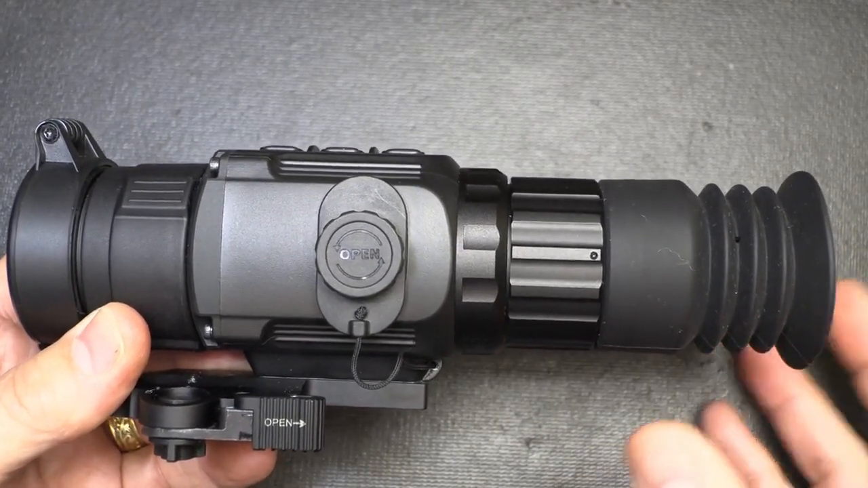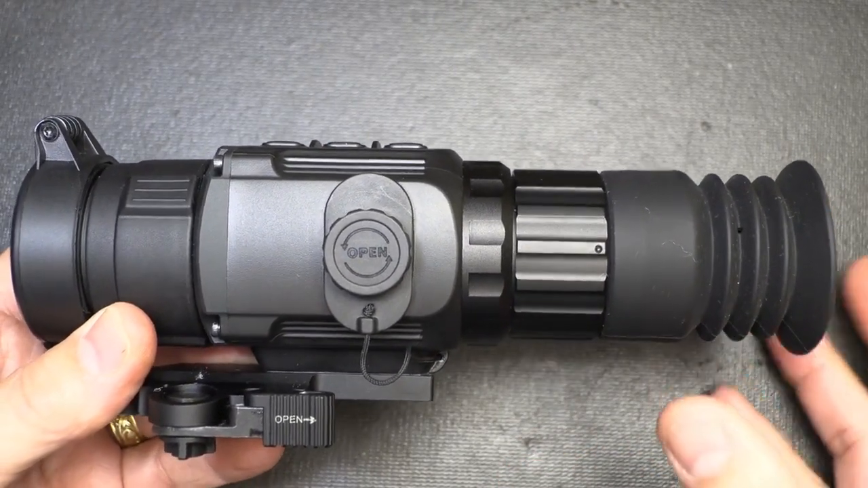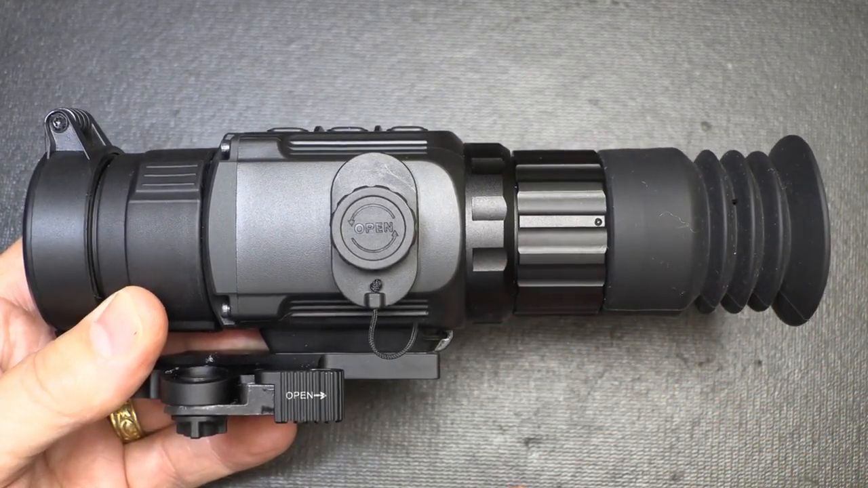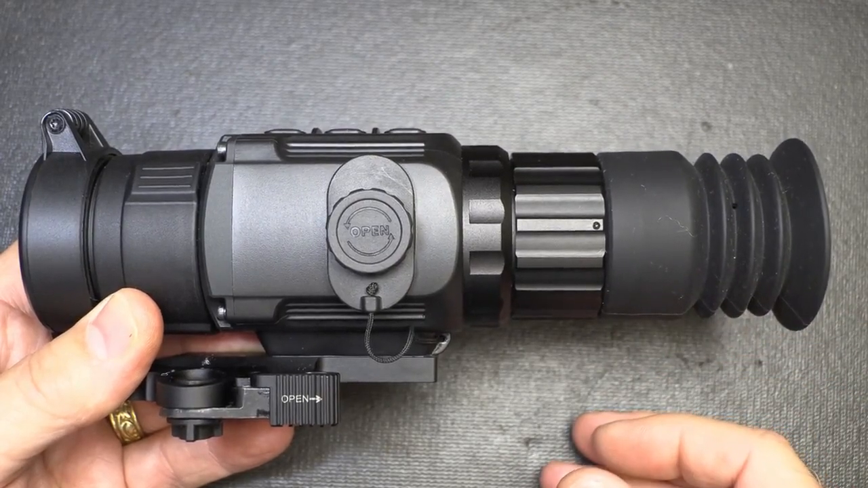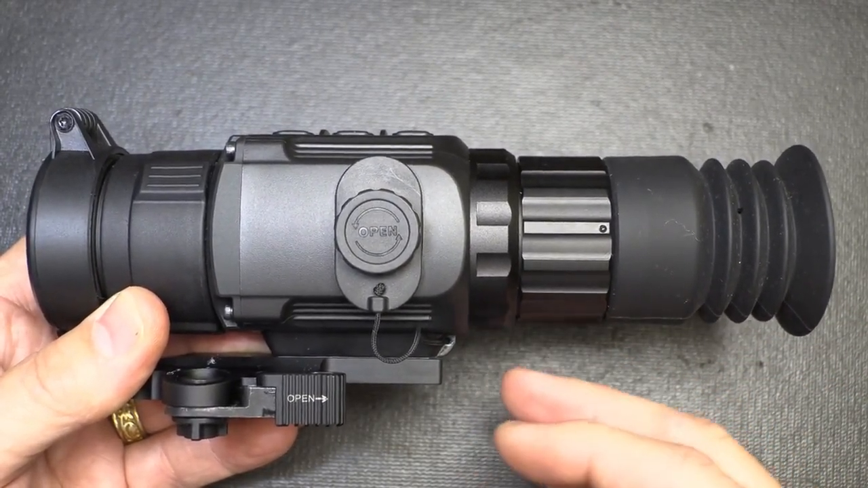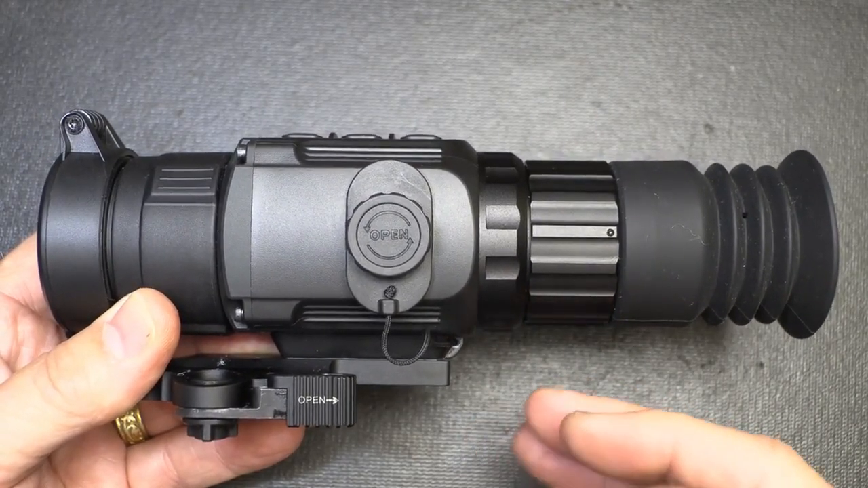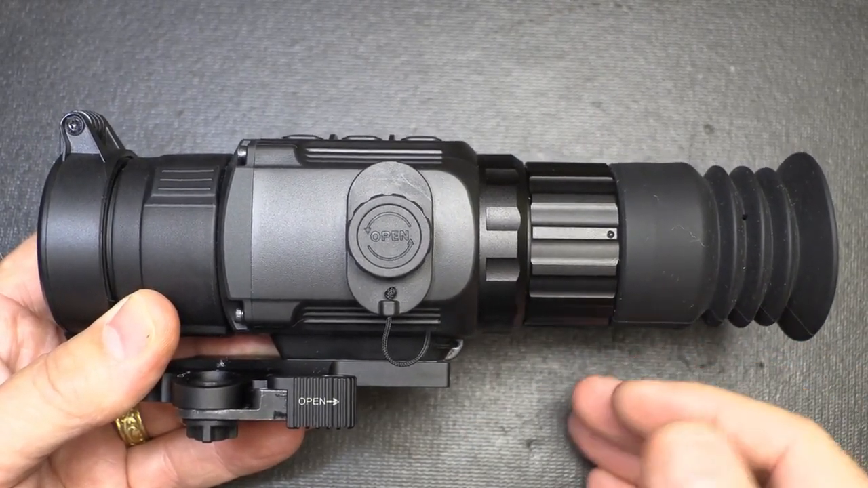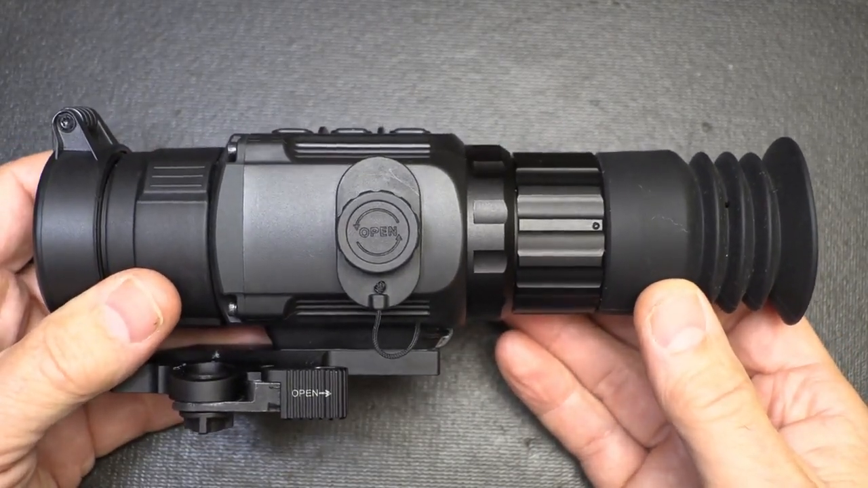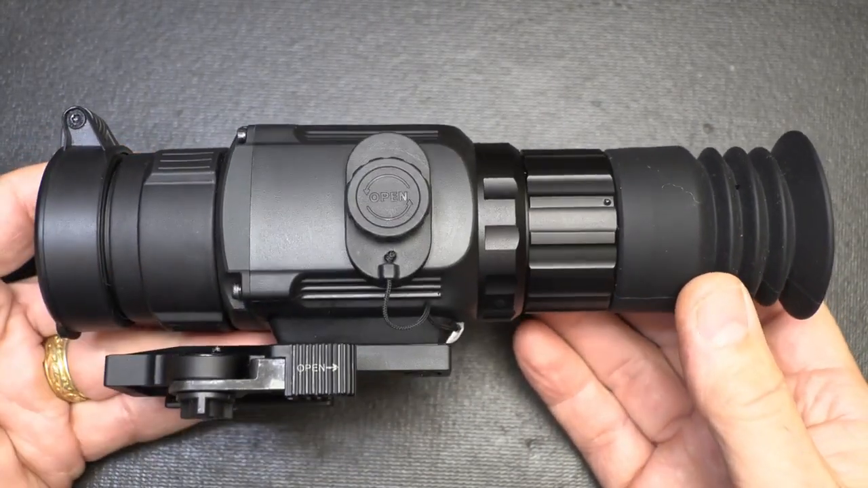Now, one thing too that I want to mention before we get into some of the demonstration, again, we're going to talk about some of the details when we get on into it. But this has a 4-year warranty. It is nitrogen purged, so it operates really well in high humidity conditions. In fact, up to 96% humidity. So, when you're out there hunting in the outdoors, humidity is one of the things you got to deal with, and this can handle it.